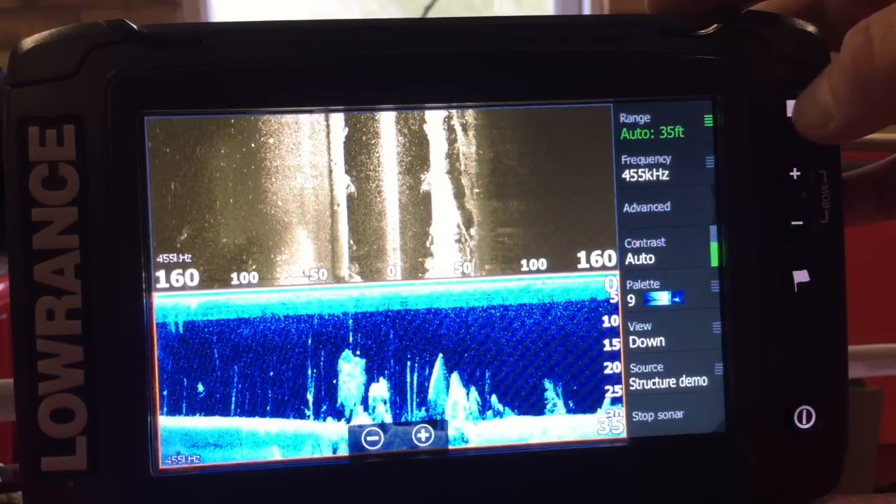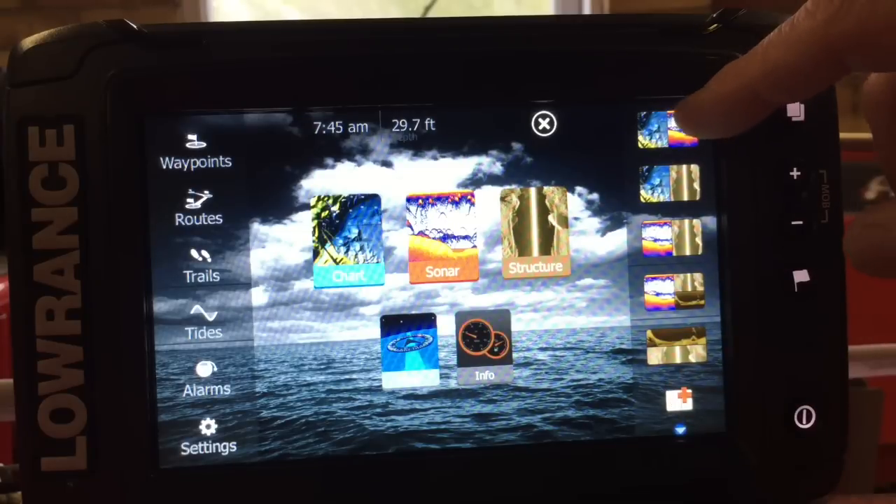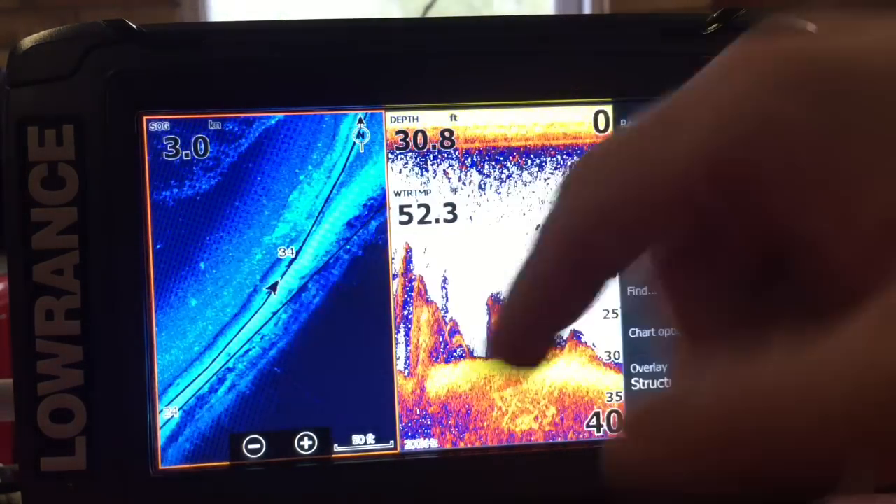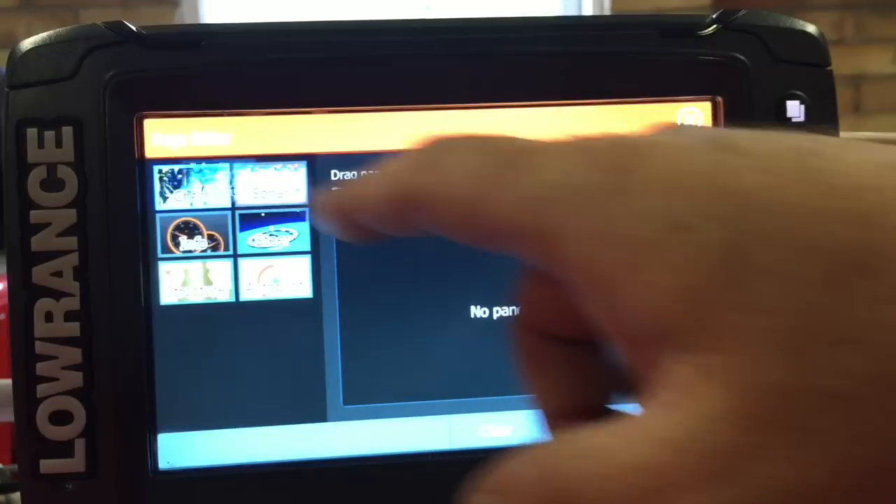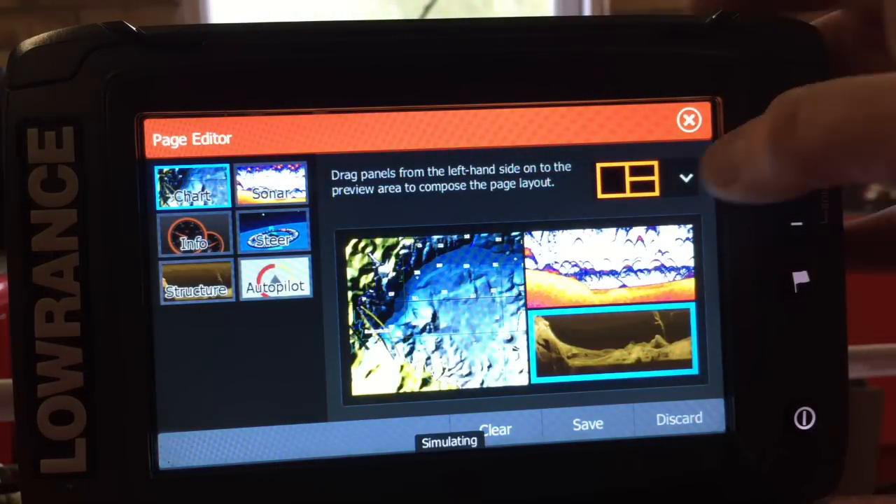So what we're going to do now, we're going to go back out. I'm going to make a new map, and it saves them down here. So in other words, all the previous ones you've done are down here. We're going to make a new map, and this time we'll make it a 3-way map. We're going to put GPS on, sonar on, and structure.